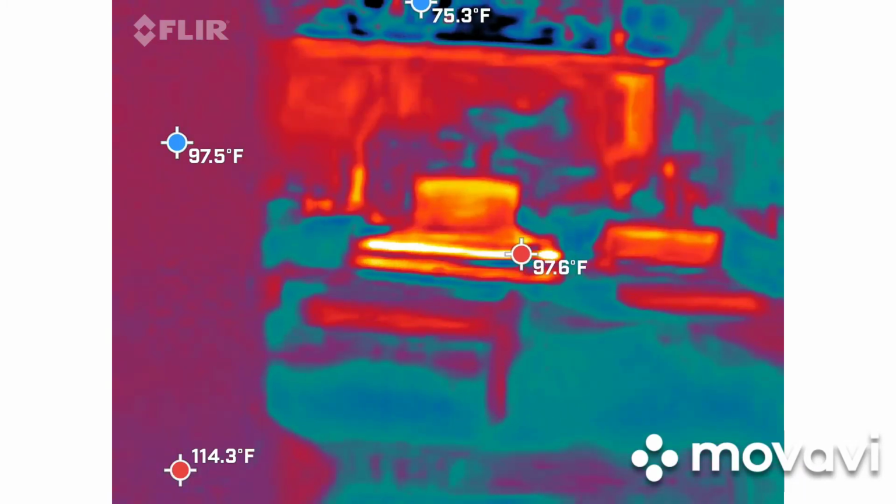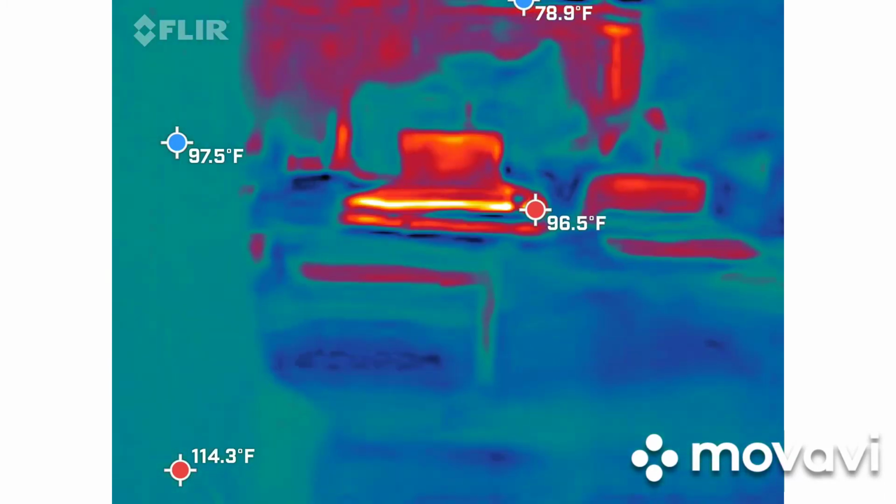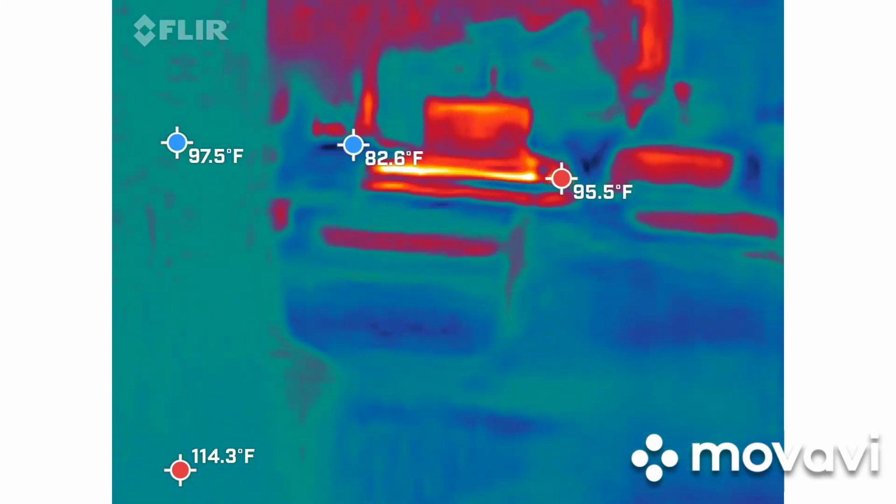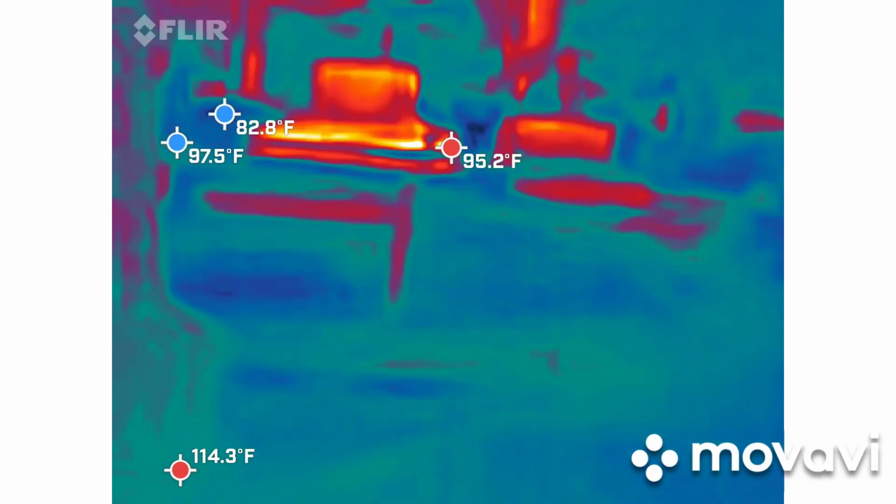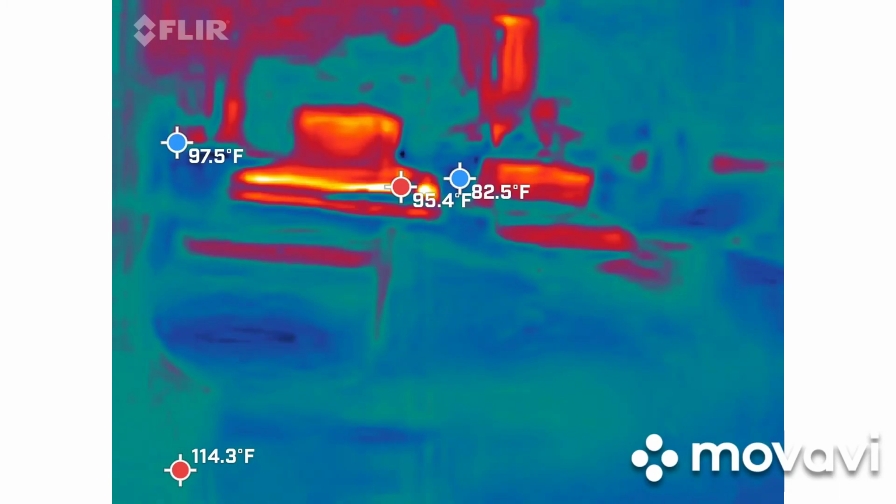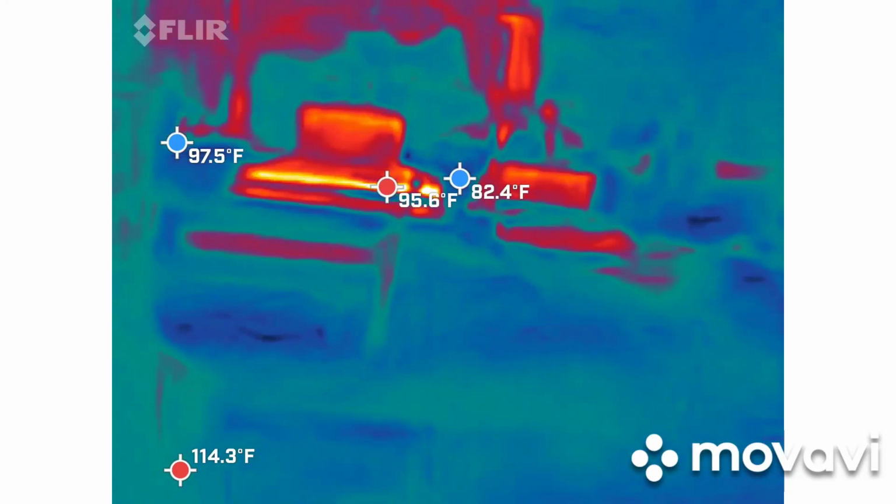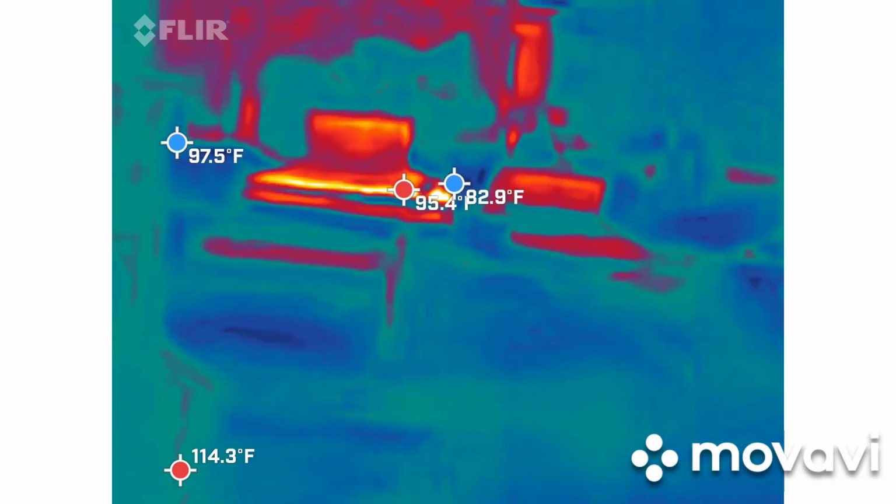Saying there's something right next to the sign. A little sandwich sign right there. It came up just to the right of it. Luckily, your camera is pointed in the general direction.